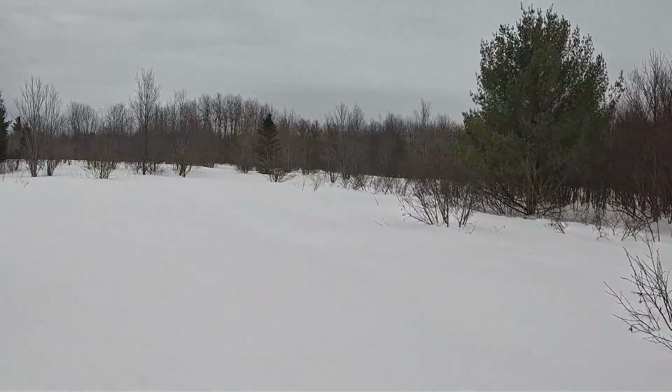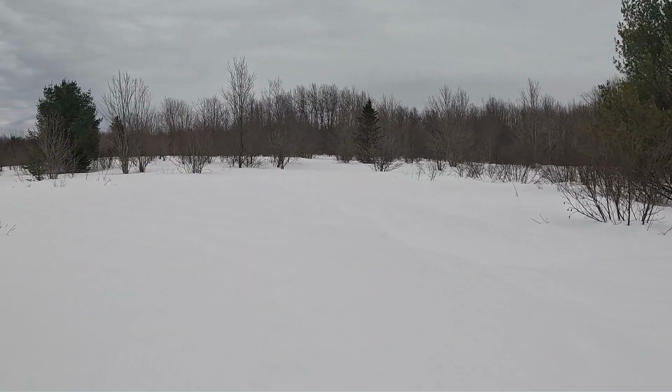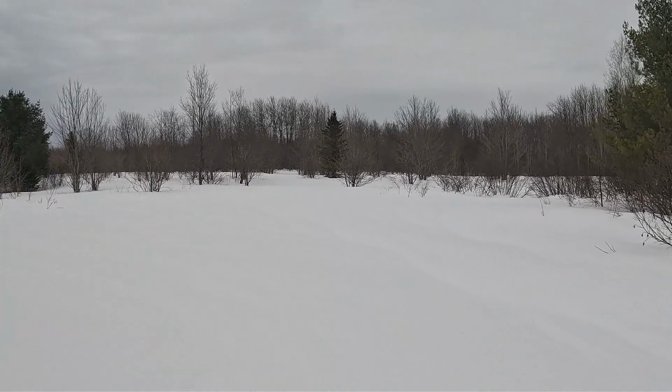This part of the maze we call the Green Boulevard. It's kind of like an open section. It's almost like a hole for golfing.